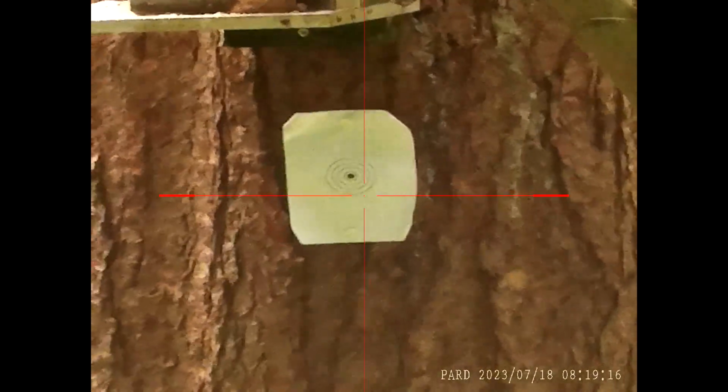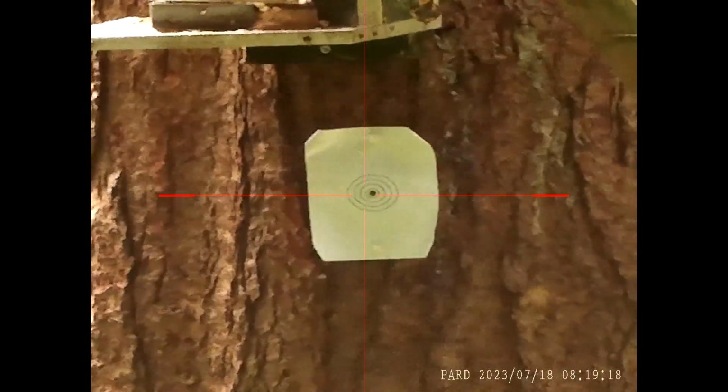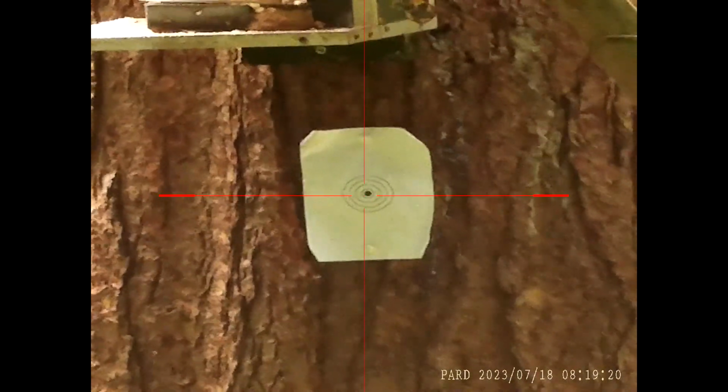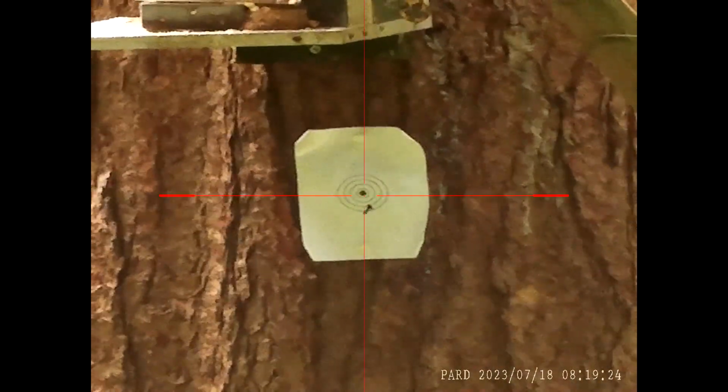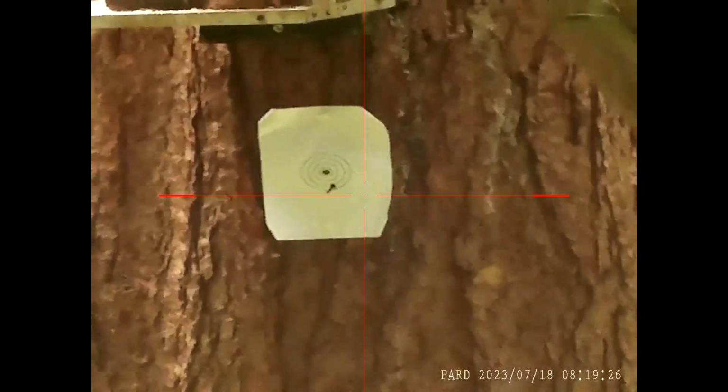Well, definitely a problem there. Time to put up a target and check zero properly. Well, here we go. Let's see what happens. Well, not much doubt that that needs adjusting.